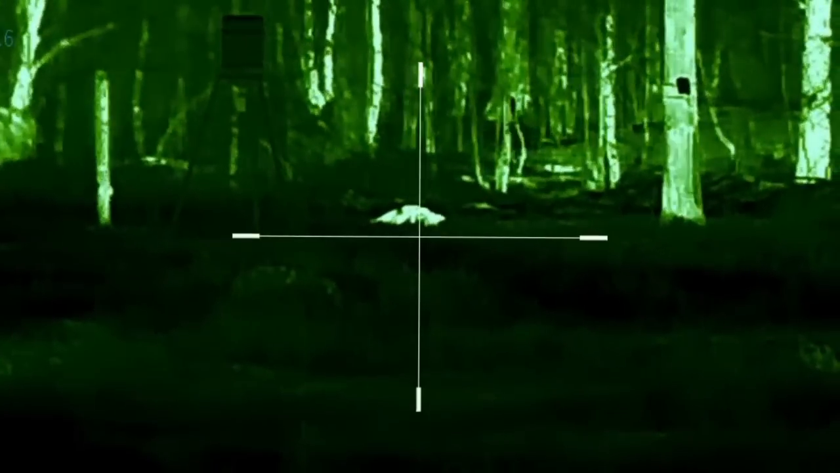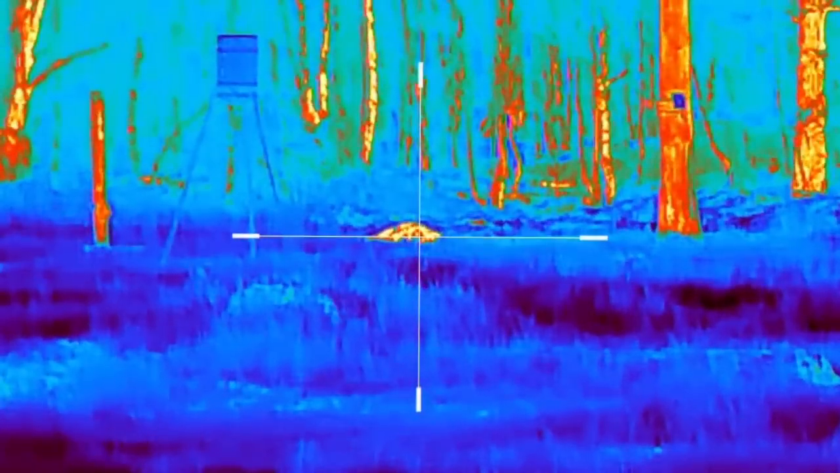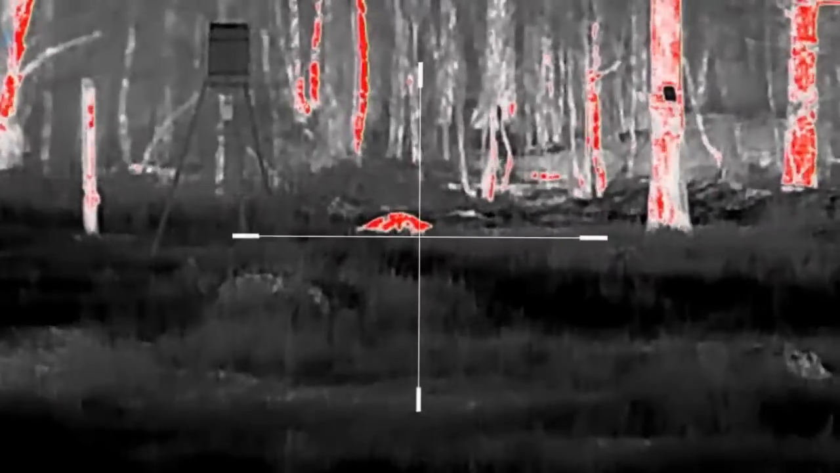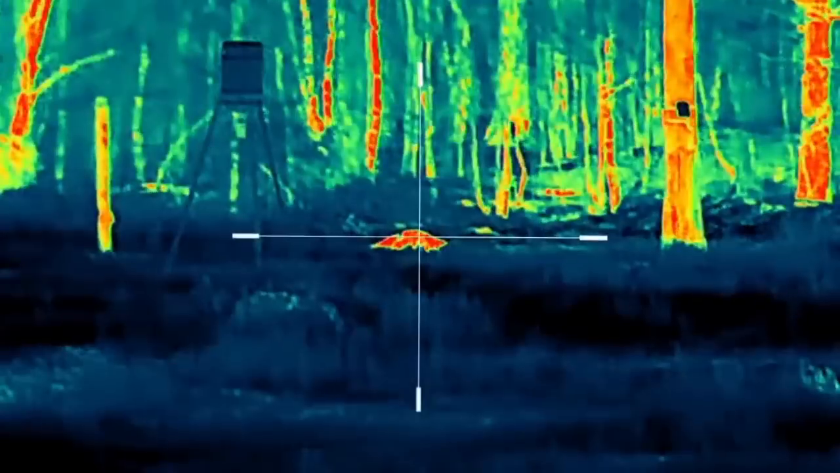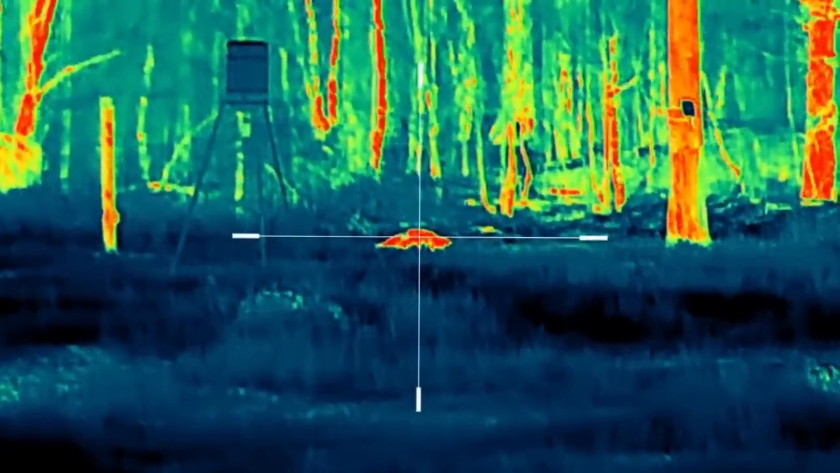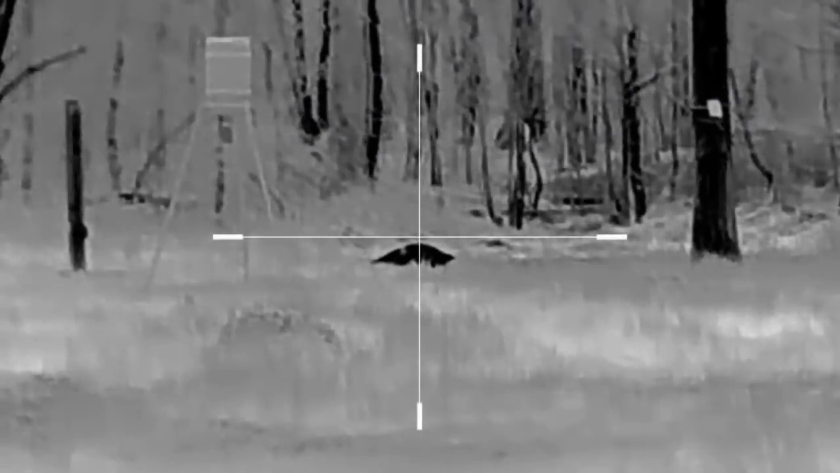That right there is called Night. That right there is Aurora. I guess that's how you say that. That's Red Hot right there. That's another good color. Probably would want to use a green crosshair with that one. I actually like this white one on most everything. That's Jungle. That's Medical. I'm not real crazy about that one. That's Black Hot, which is what we was using.